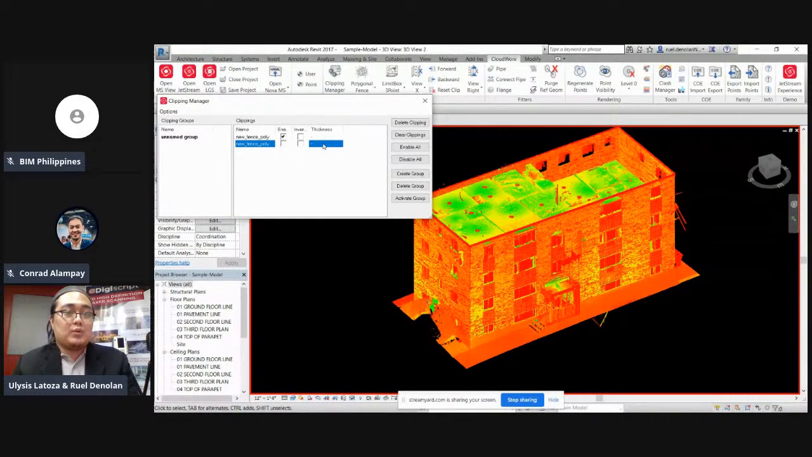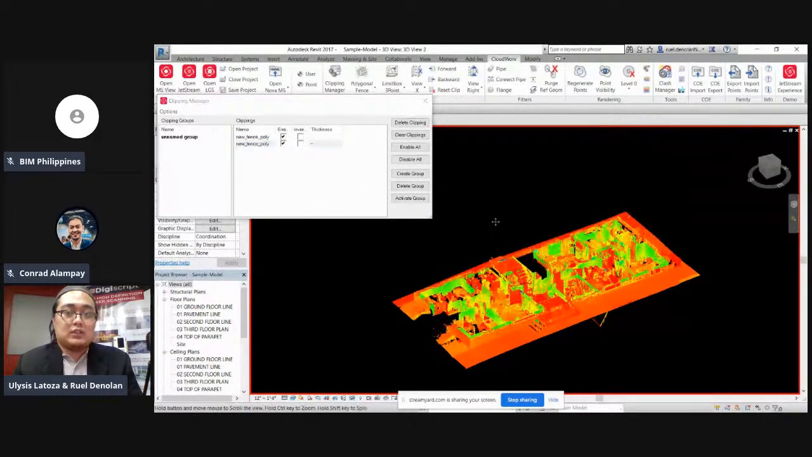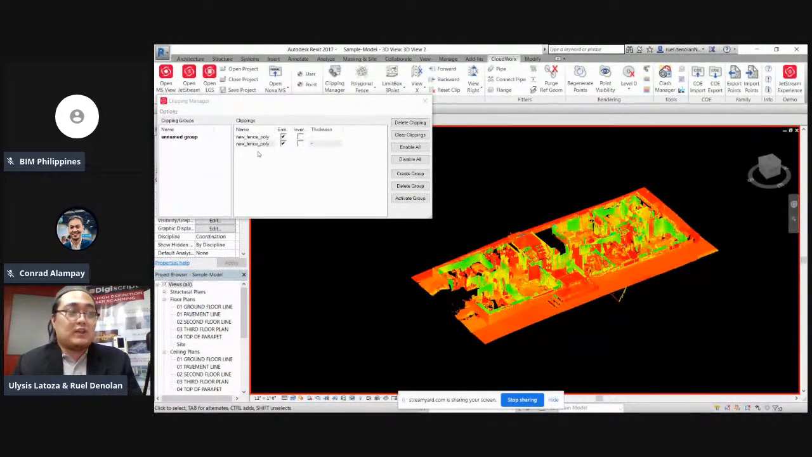Another thing is we can provide the thickness of our fence, but I'll discuss that later. I'll just discuss the advantage of this, that we can modify each fence that we make, either polygonal, rectangular, or circular.